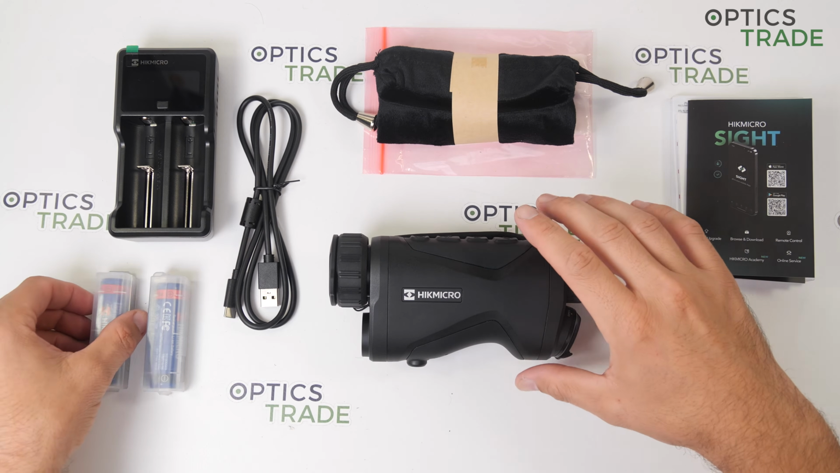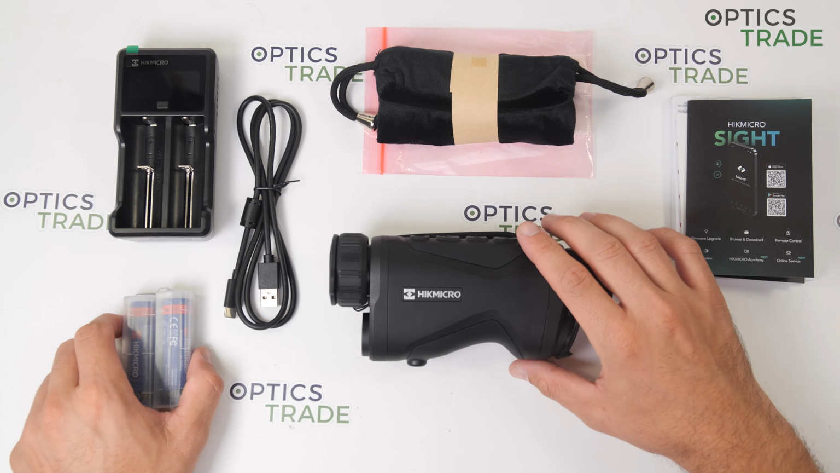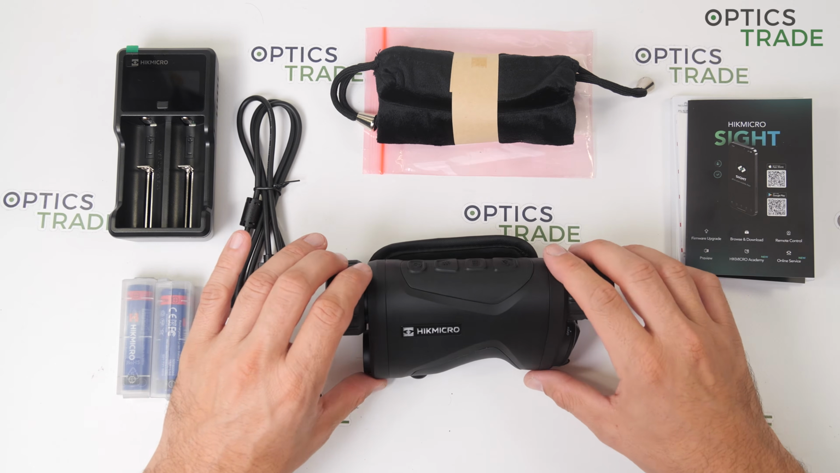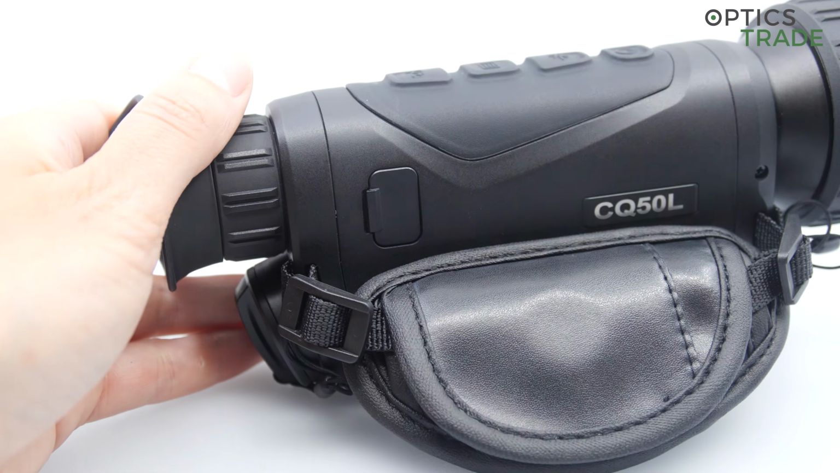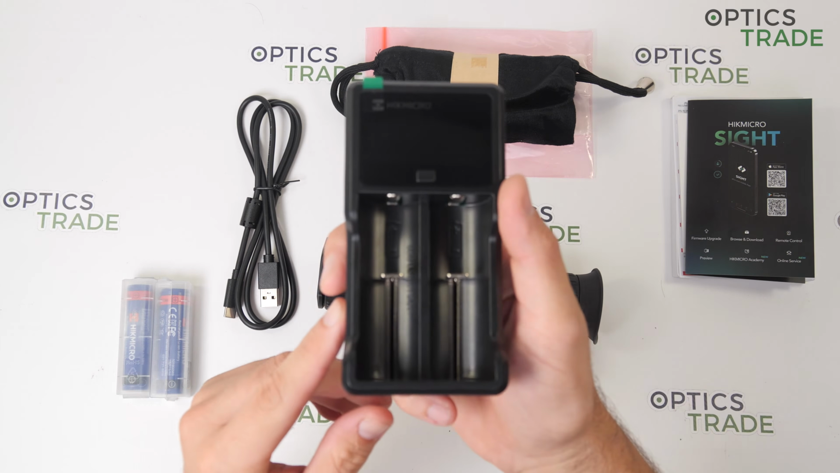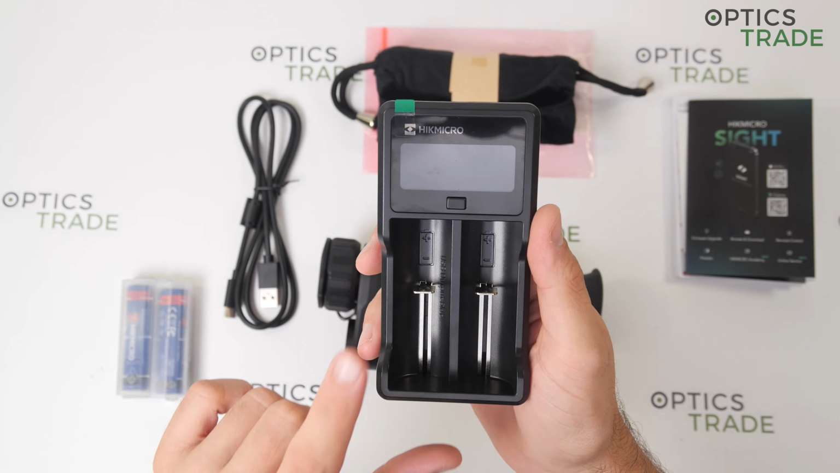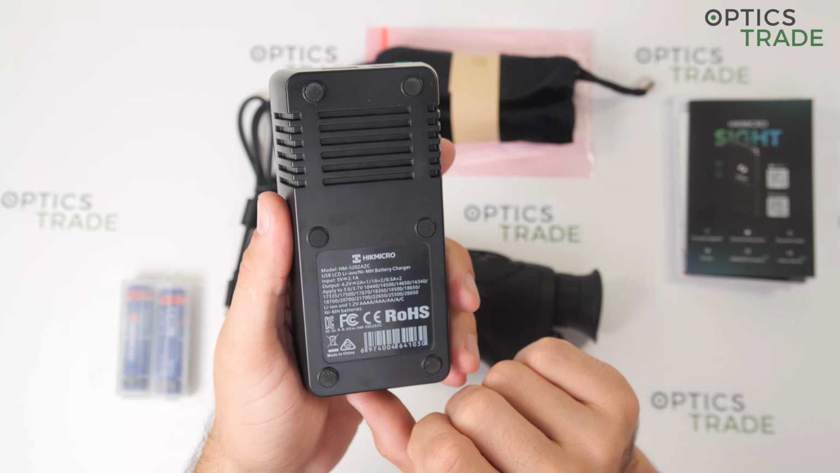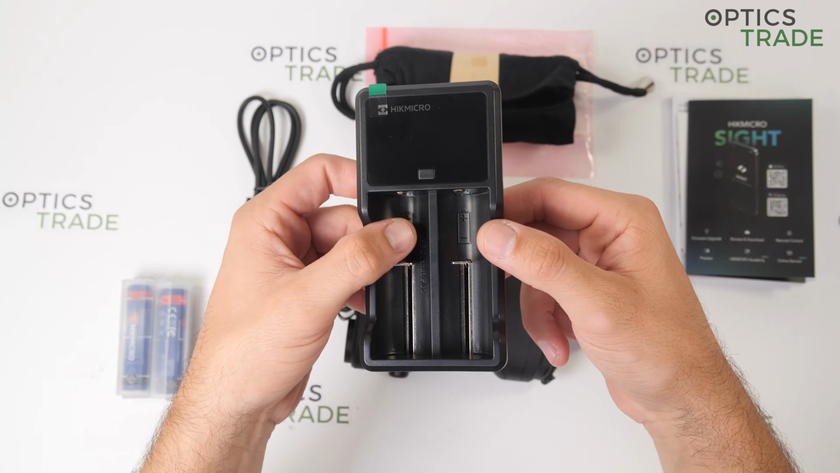With the device come 3 batteries, 2 come separately and 1 is in the device, and they can be charged directly through the device itself with this USB-C compartment here, but also a separate battery charger is available, which is this one here, which is of a high quality. And the nice part is that this charger can also be used for many different battery types as well. So it has to be lithium-ion, of course, but also from other manufacturers as well.